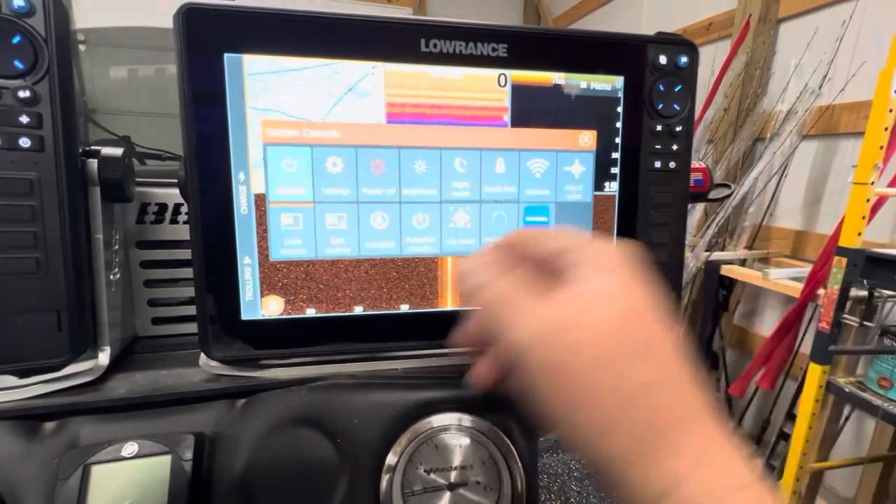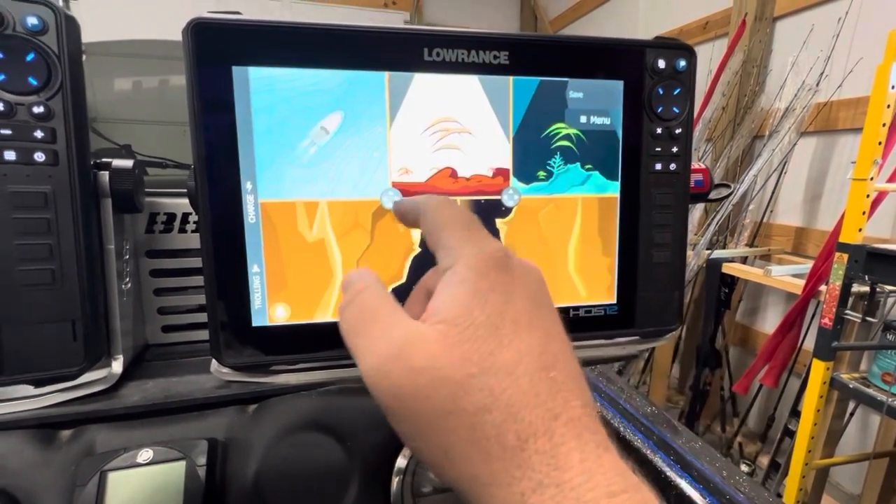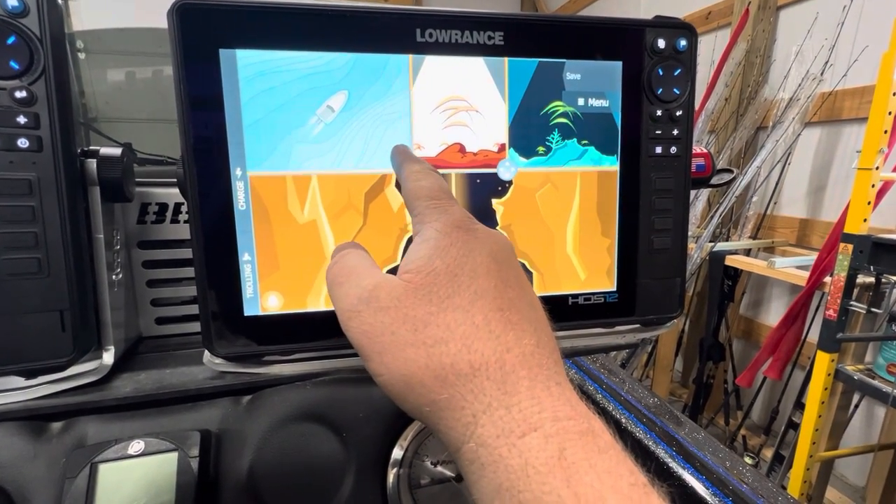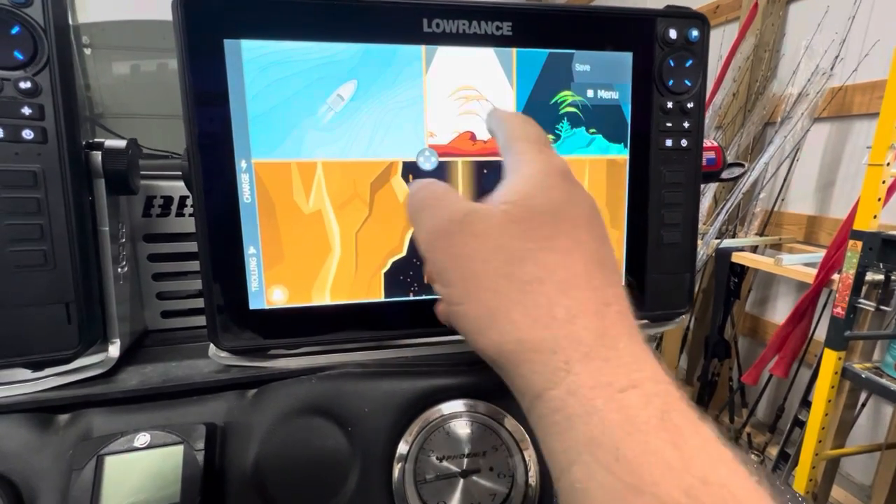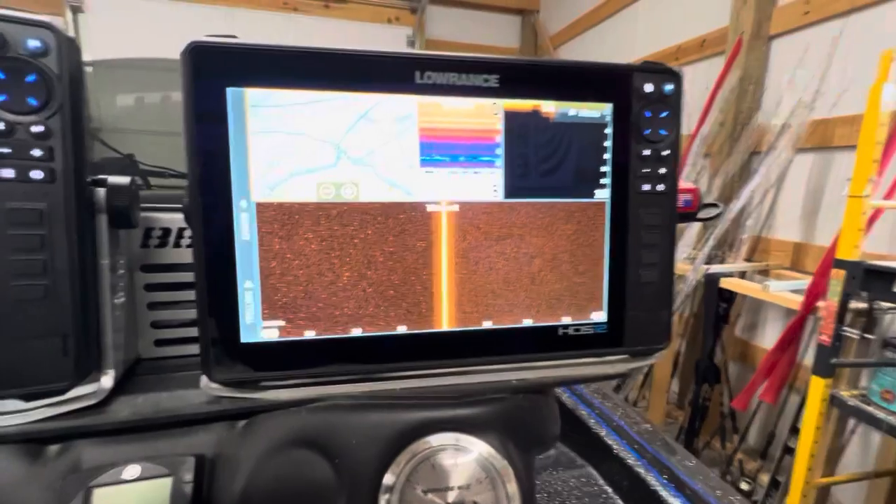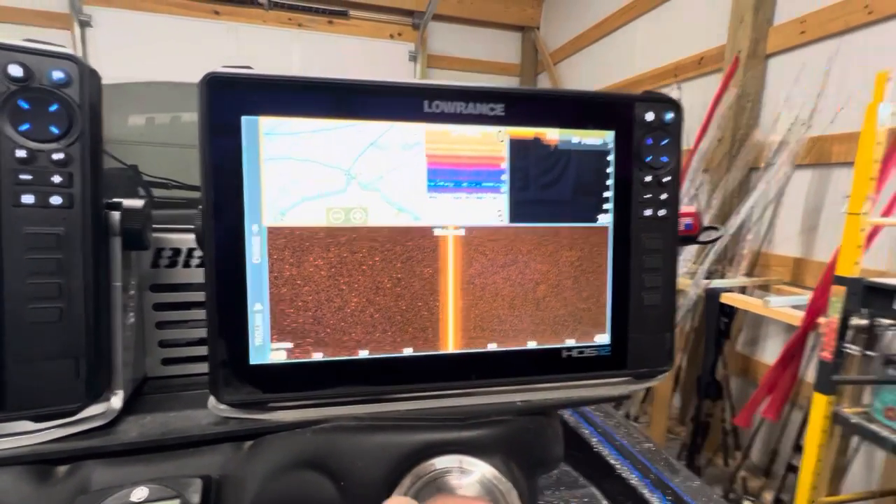One of the things that you can do is adjust the splits. So you can do this. You can even make your down scan or your side scan bigger, your map bigger, and make the 2D a little bit smaller. So something like that, which is fine. That's a decent screen.